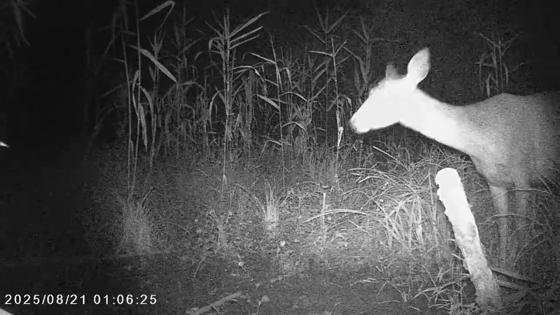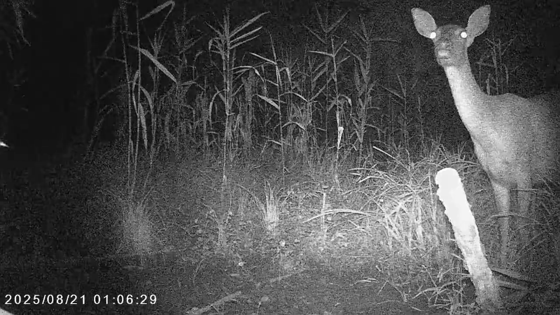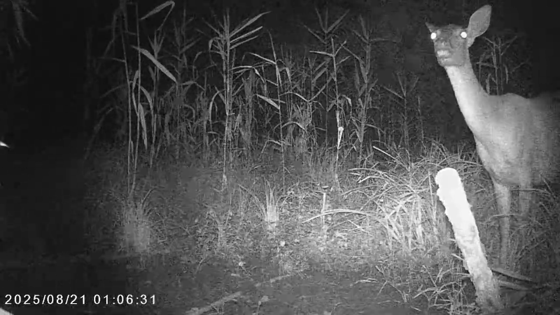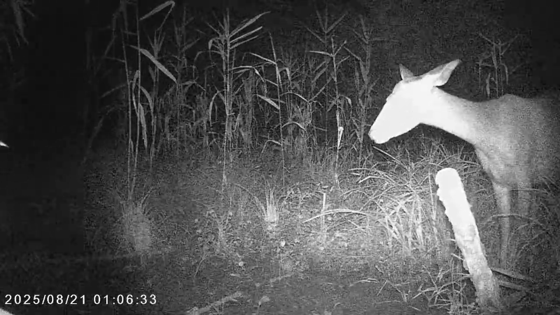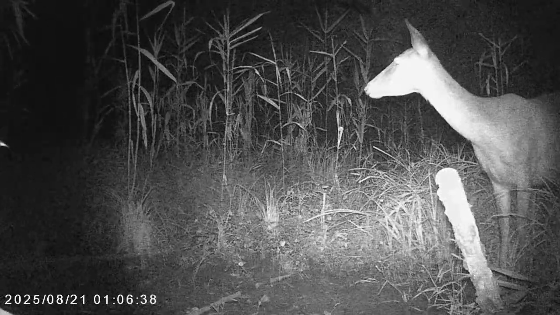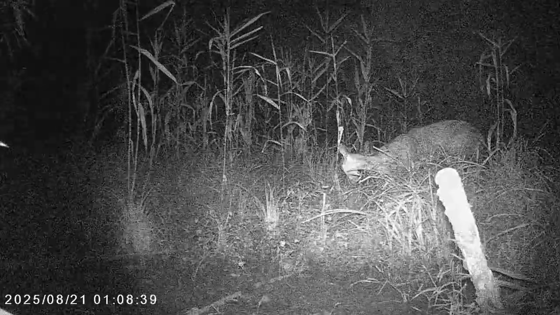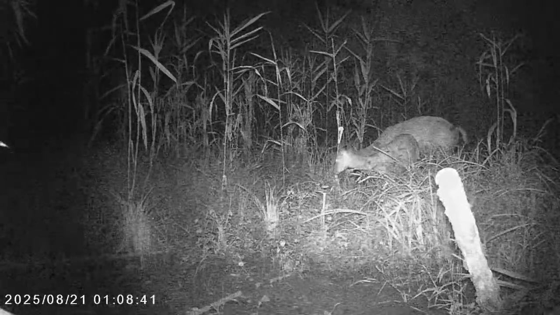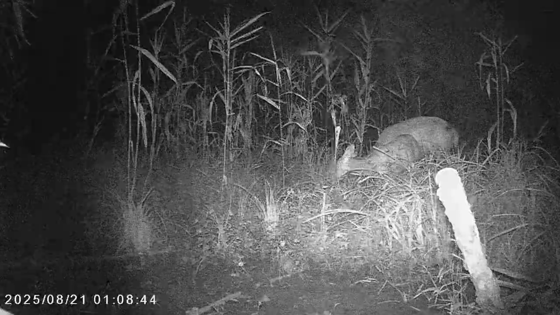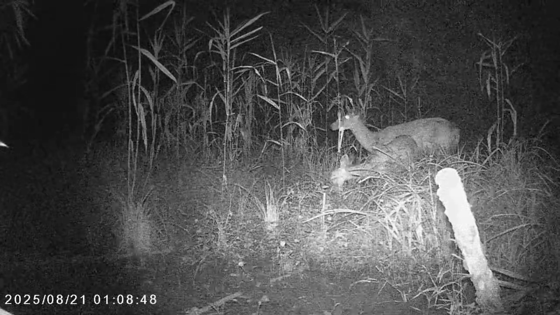It looks like she's sniffing the air. And the ears also. She's picked up something. The ears are focused. There's a sound somewhere out there. And here we get, I think, a mother and daughter Sika deer.